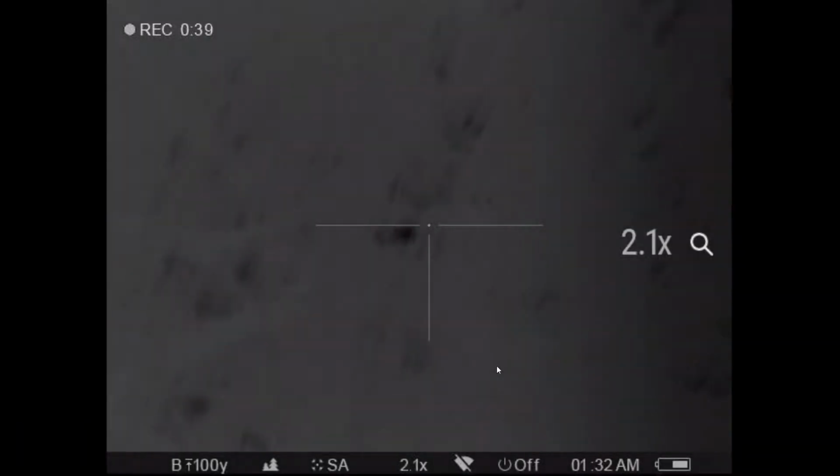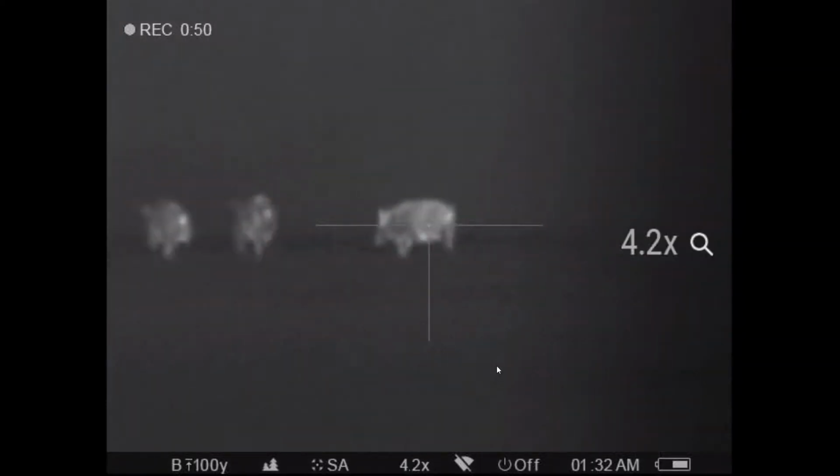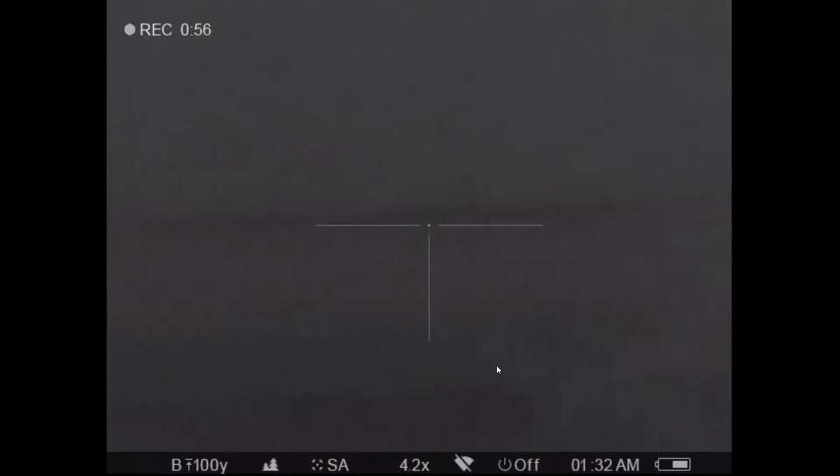Now zoomed out, trying to find somebody to shoot at. So I know hogs are all around me. There goes one right there. We're going to lead him just a little bit. There we go, right in the head. You got to lead them a little, and that was probably a 150-yard shot.